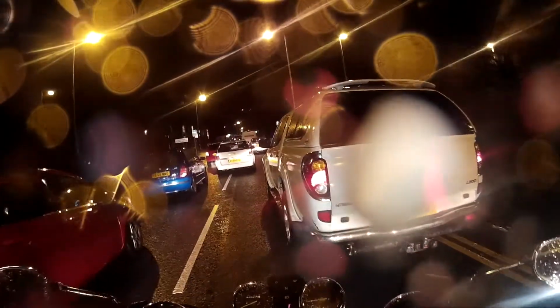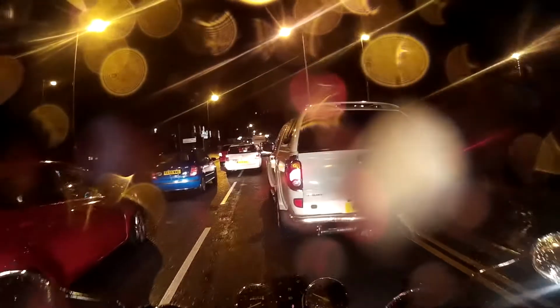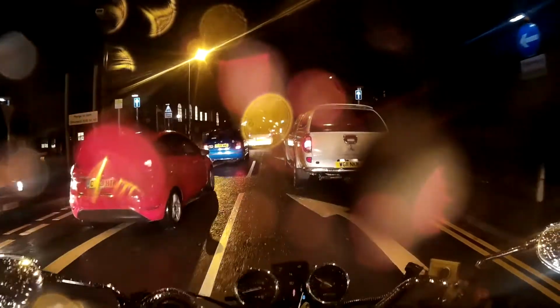If I get there within 53 minutes, I'll be bloody surprised. Now, don't get me wrong, once I get past these guys, I'll probably do some filtering, but not just here, because you don't want to piss people off. They're merging into traffic, and the last thing they want is a biker coming up the side and pissing them off.